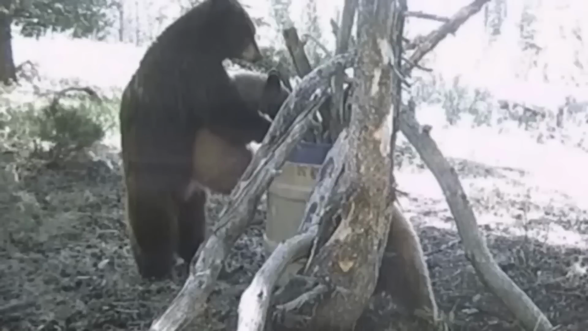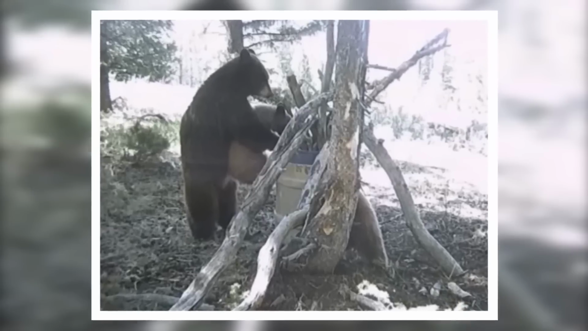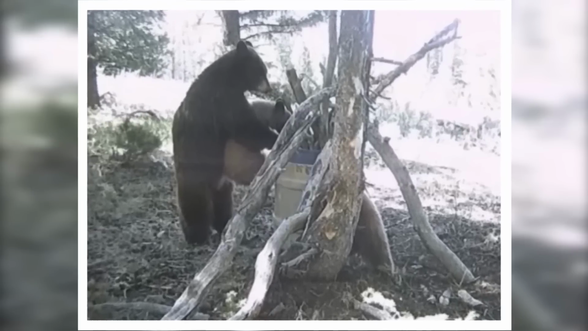Take this photo for instance. You can see a large bear lifting a cub so that it can dig through the garbage bin looking for food. Is this a great example of teamwork, or what?